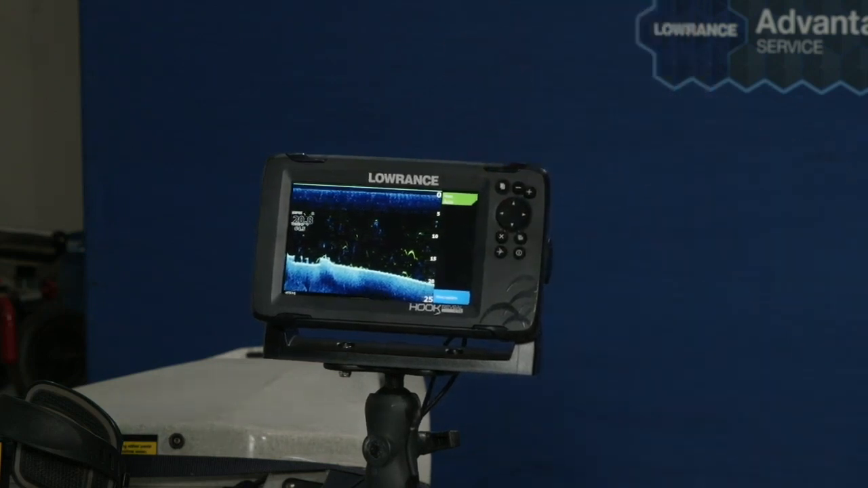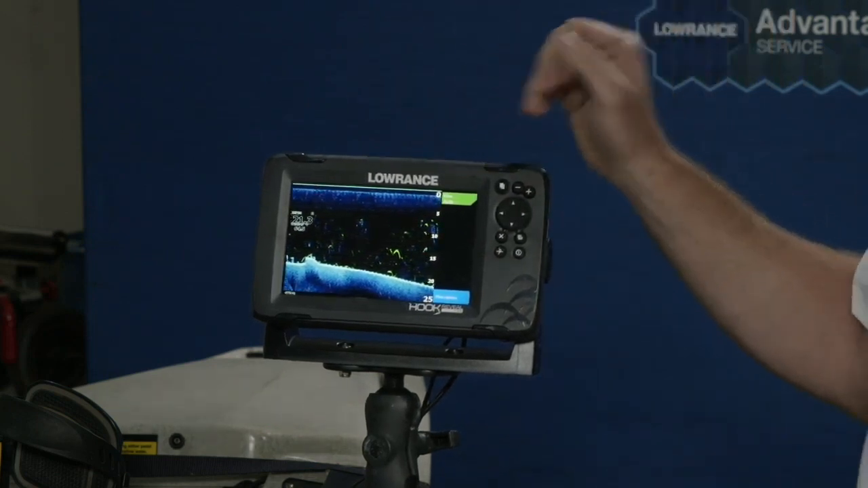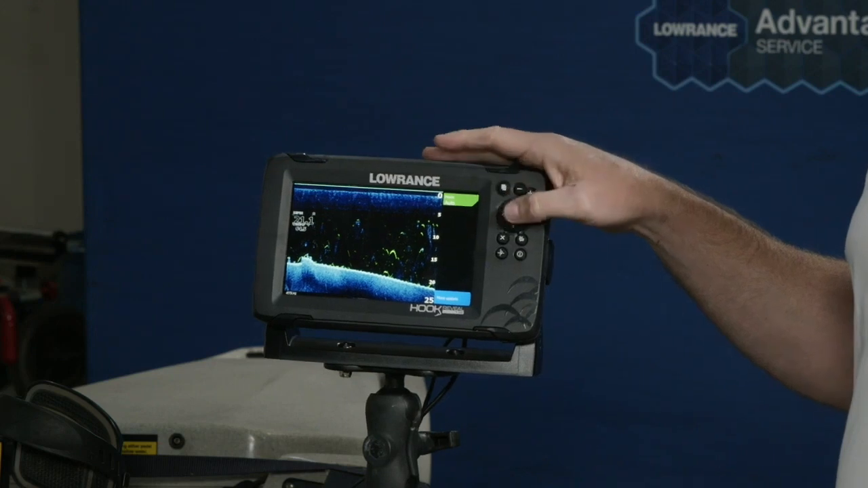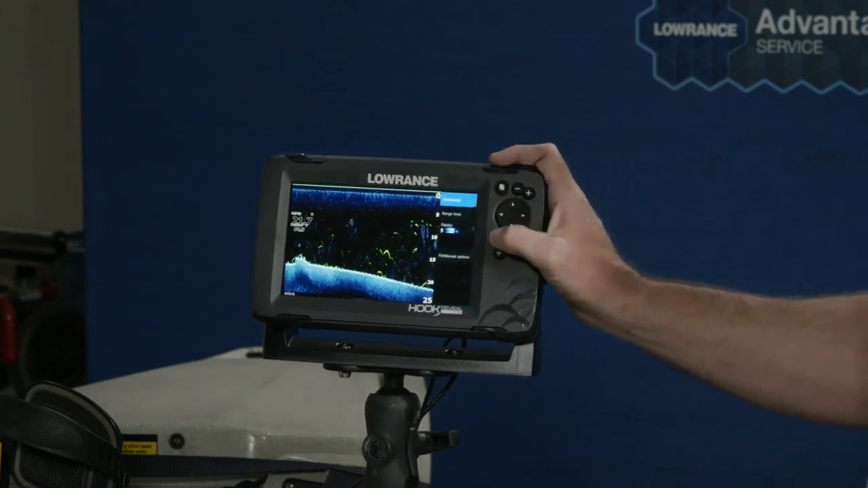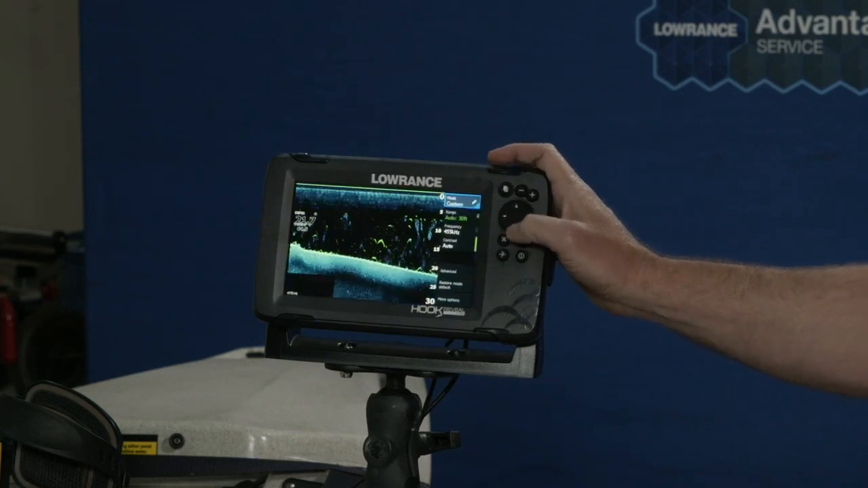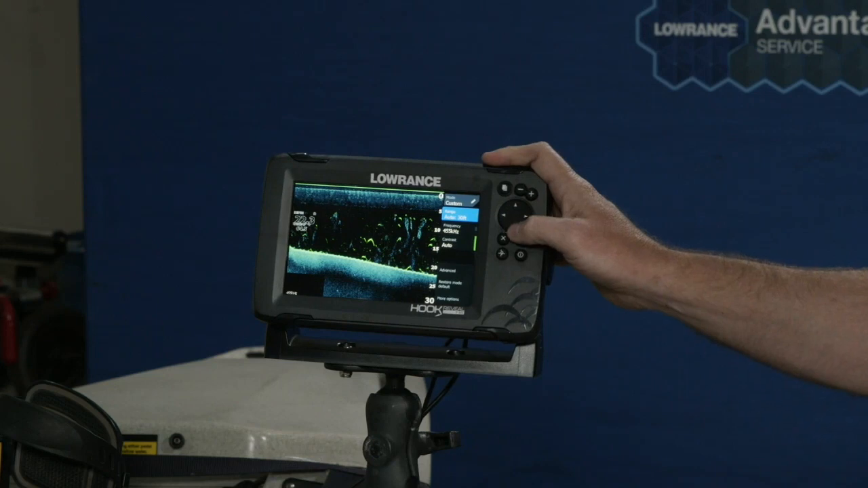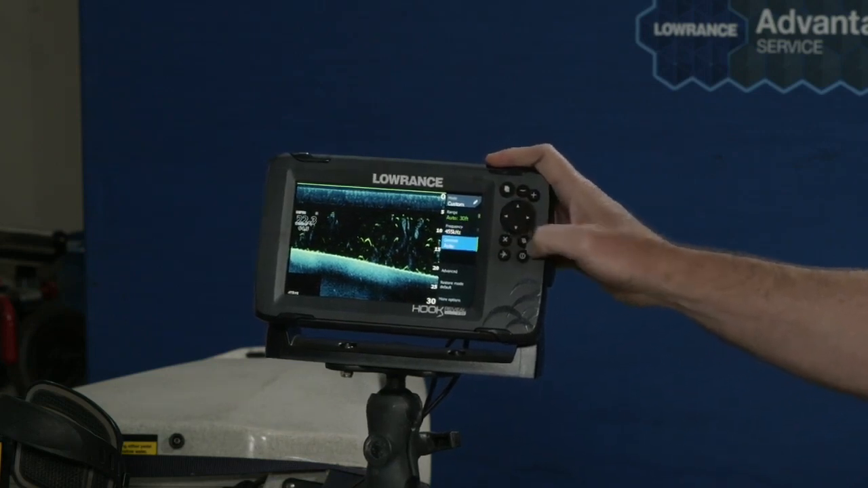Similar would go with side scan. If we have side scan enabled on this unit, you'd have the same palette choices, the same range lines, all those other things. But on this unit, we don't have it. You can also, again, with this one, go to custom mode, if you're an advanced fish finder user. And here you can adjust, again, your ranges, your frequencies, your contrast.